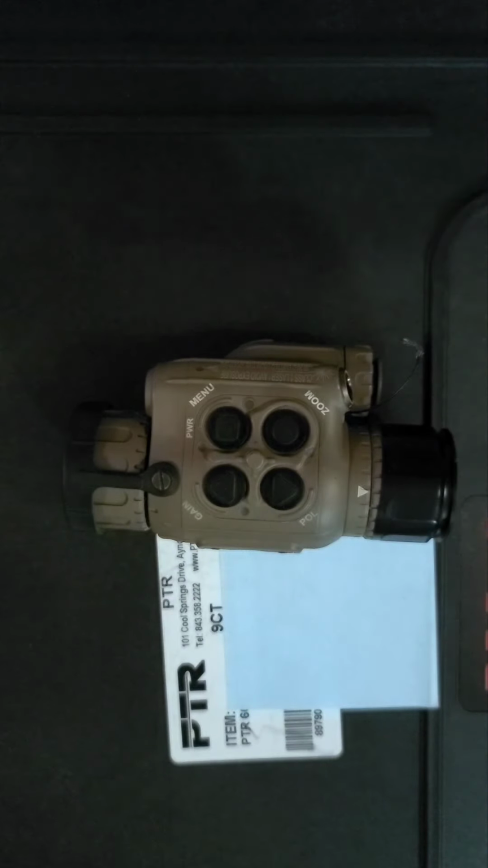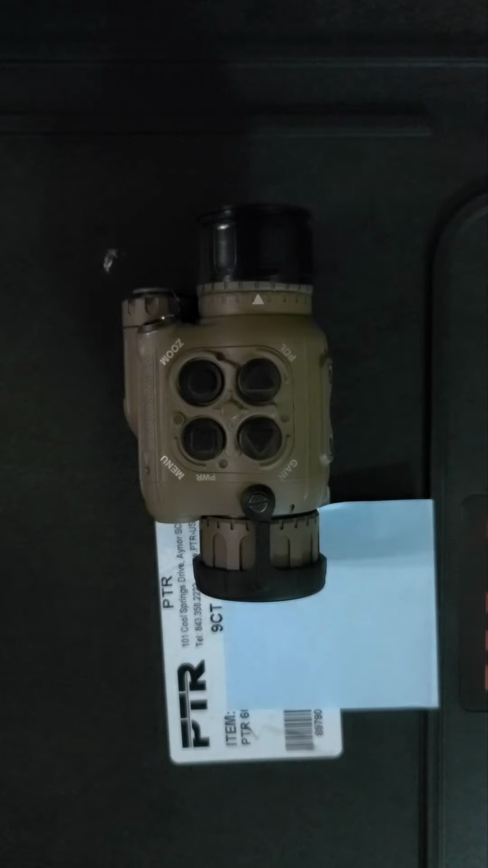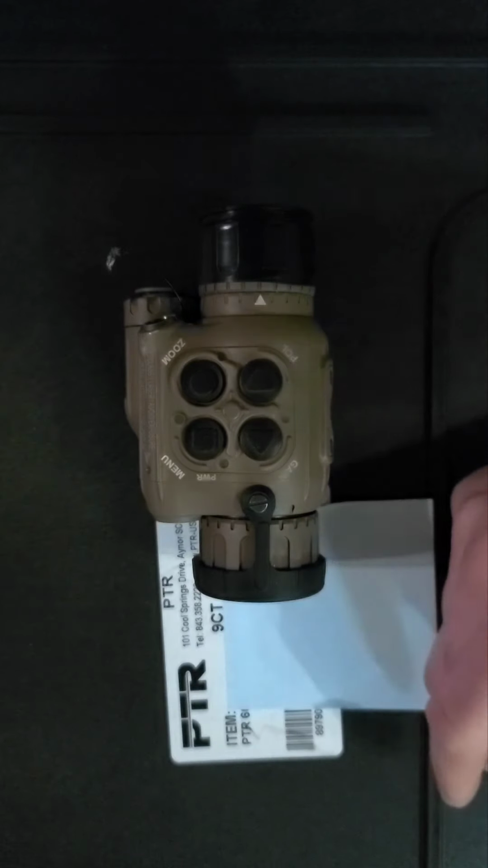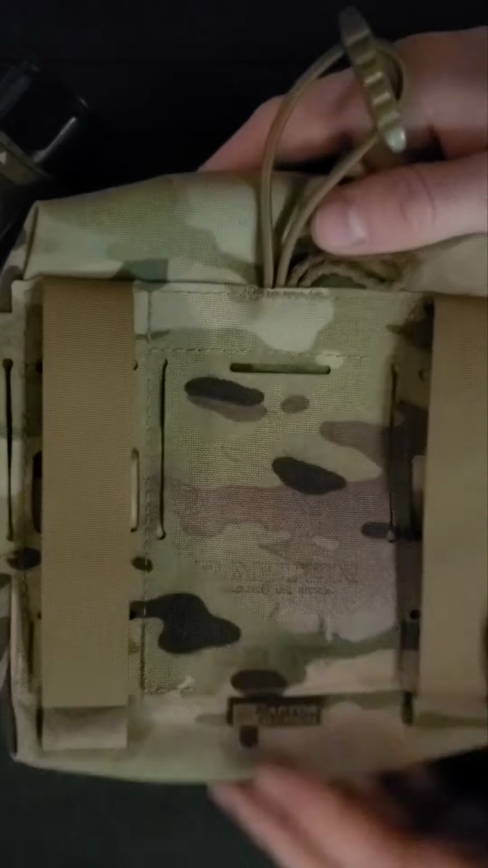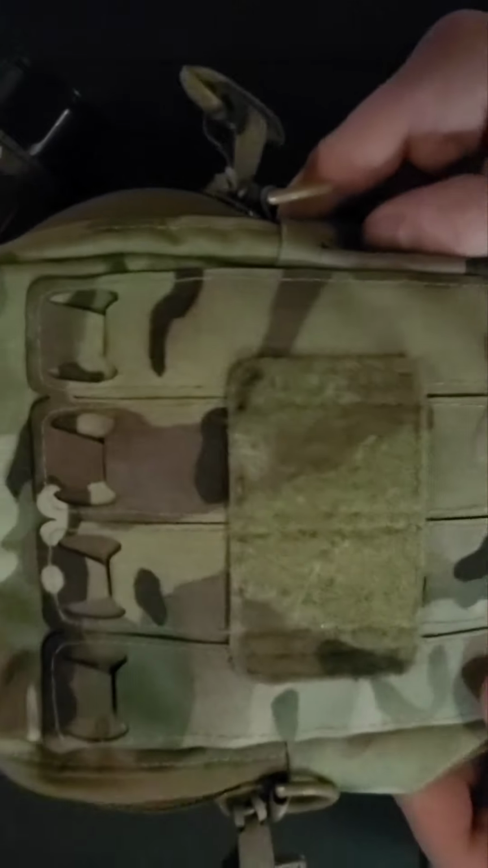So, what does this unit come with? This unit again comes with your video out cables and your cables to run Trace IR. Really nice tactical multicam pouch. It's MOLLE compatible, I think. Yes. So yeah, that's pretty awesome.